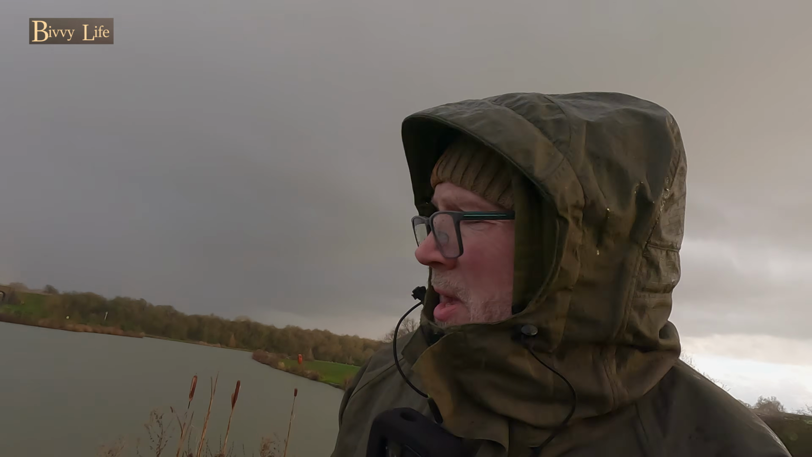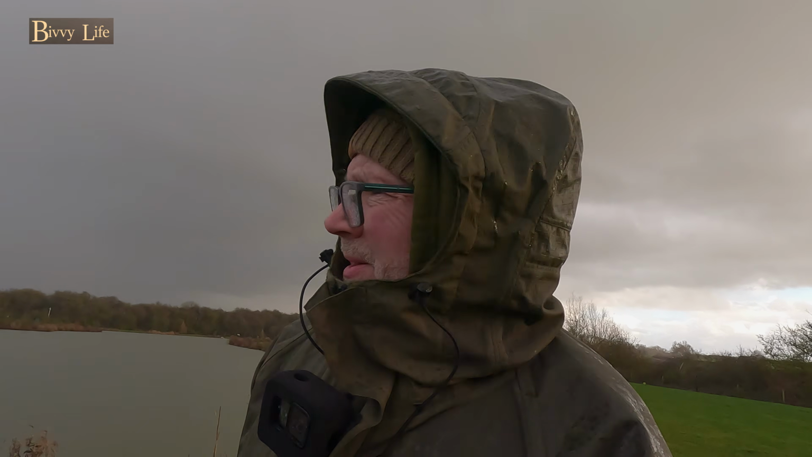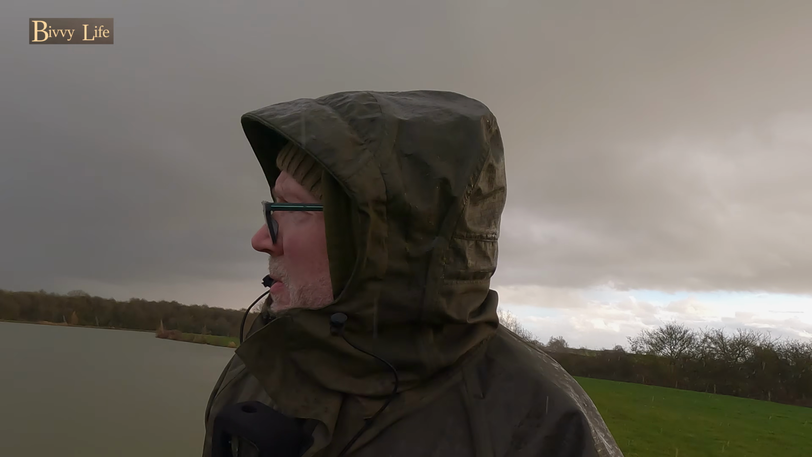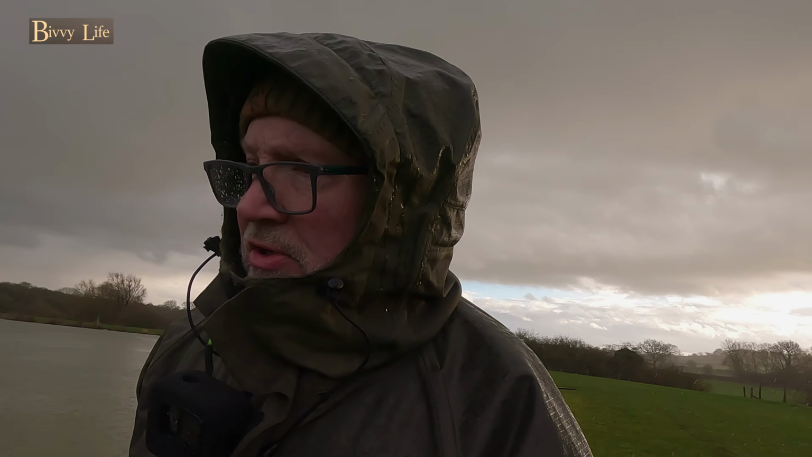Yeah, I'll keep looking. There was supposed to be a really deep hole down here, about 39 feet, I think it says on the website, but I don't know what's happening there. I couldn't find any deeper than 14 feet 9 inches. That was the deepest I found. But I certainly can't find 39 feet.